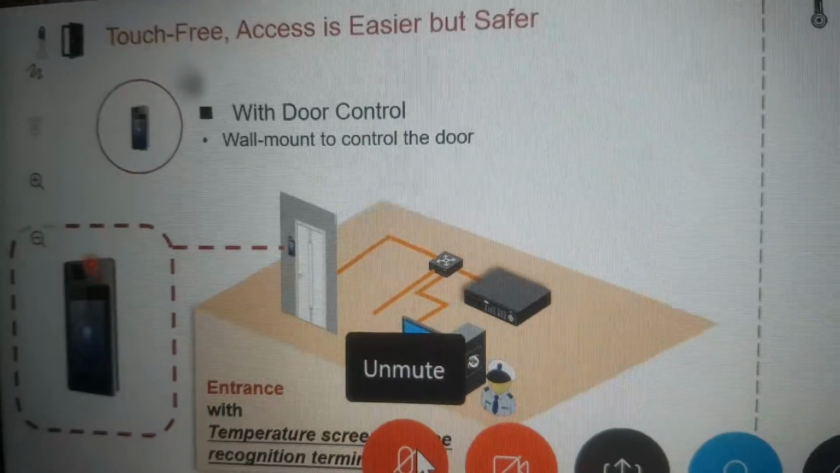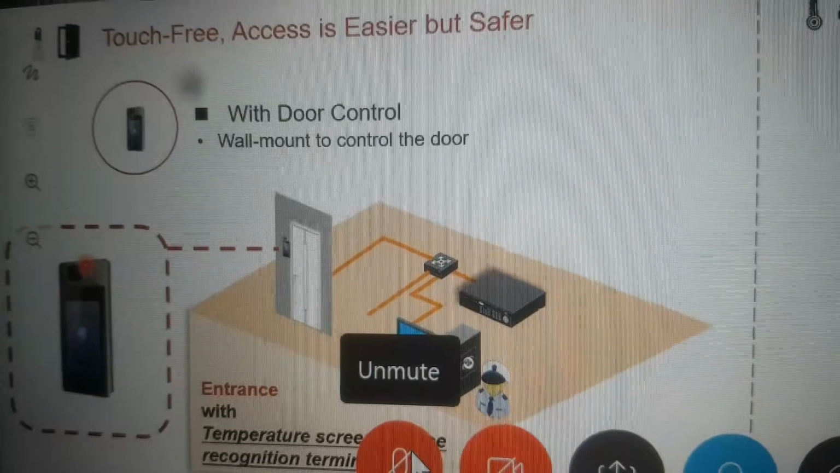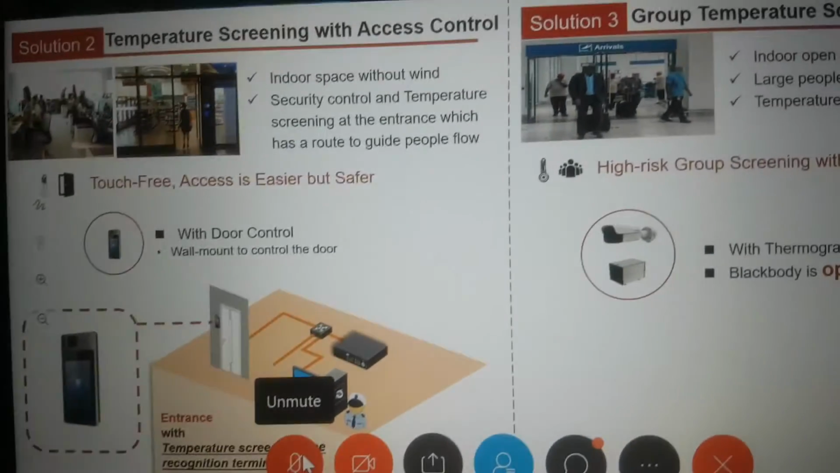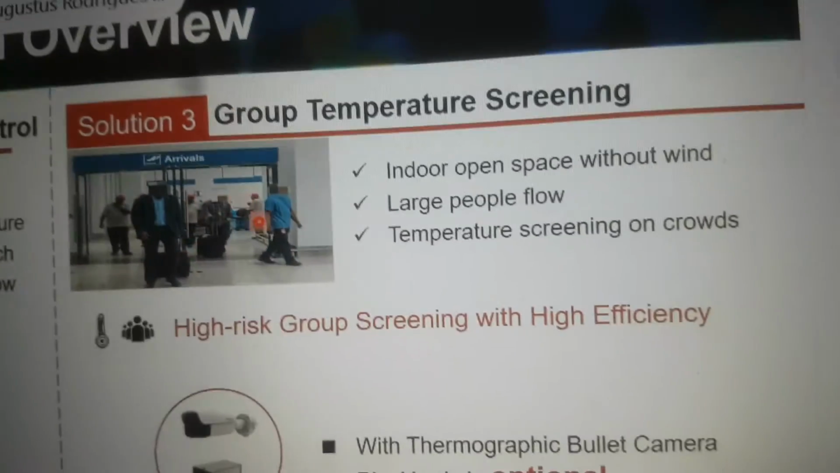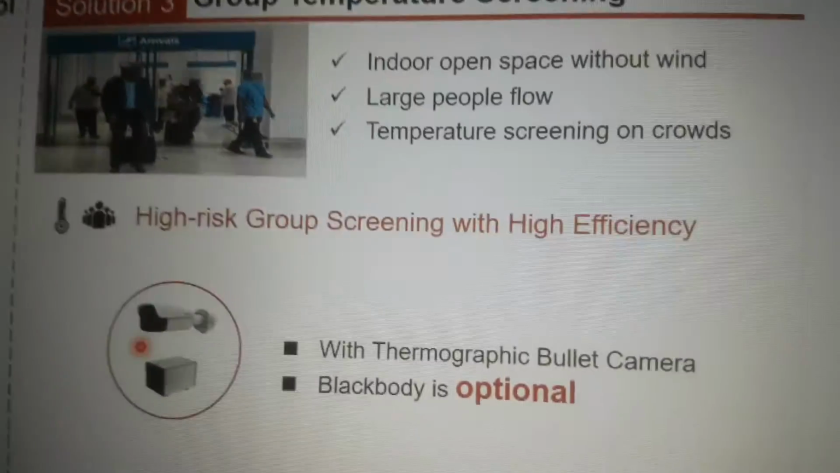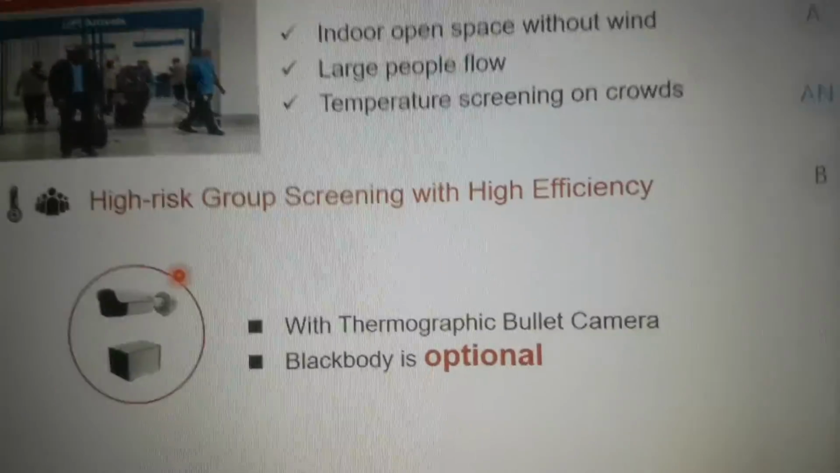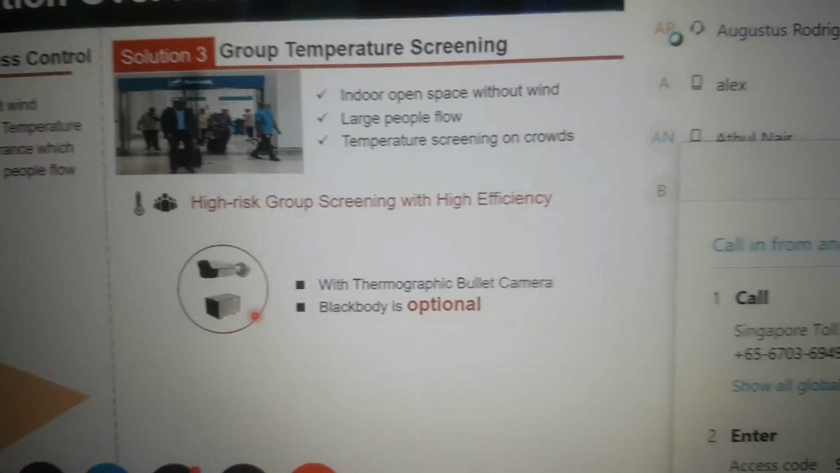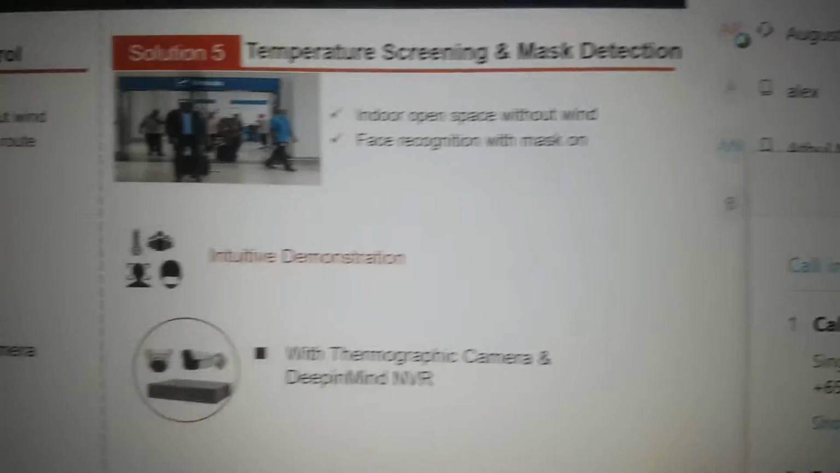As I said, we have two variants. One is with 6,000 faces, and one is with 50,000 faces. You can opt for any one of these options. Again, for a large crowd where we need to do a mass screening solution, we have a camera whose mounting height is 2.5 meters and it is wall mounted. Again, we can use the black body along with this solution to increase the accuracy level.